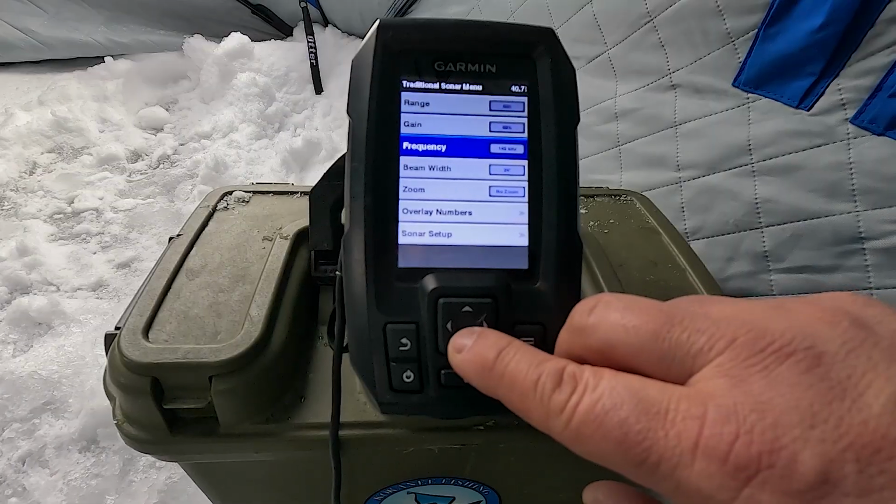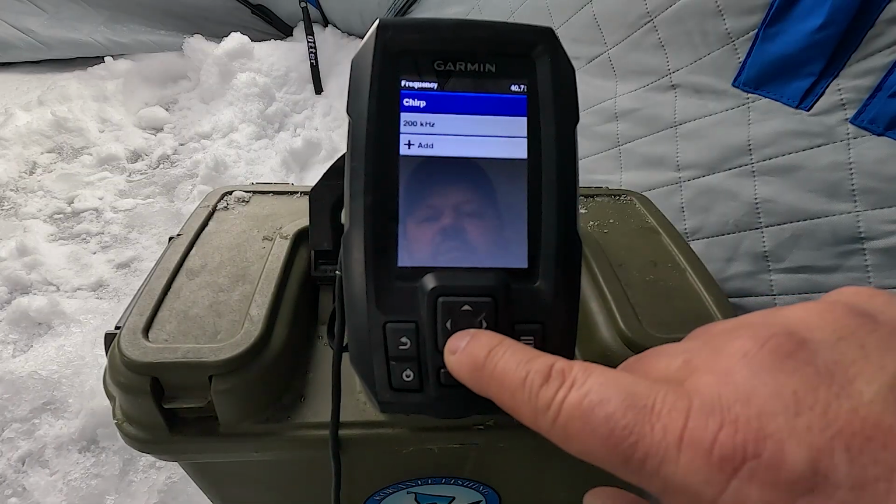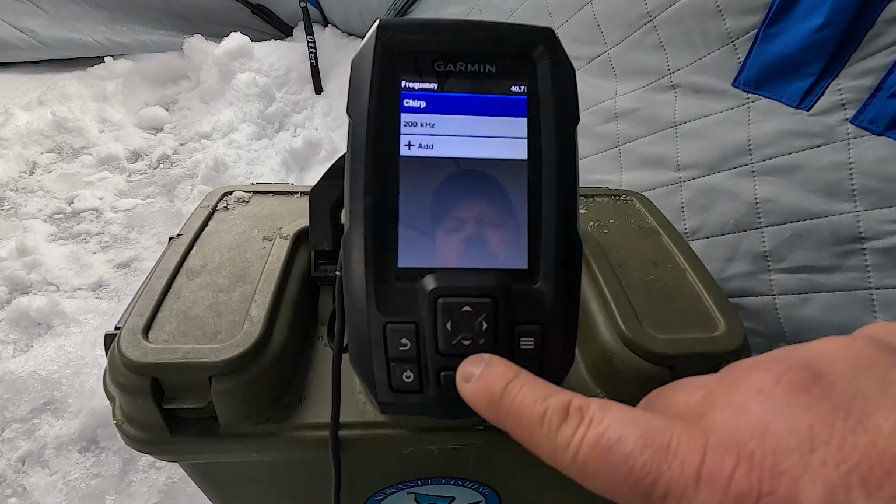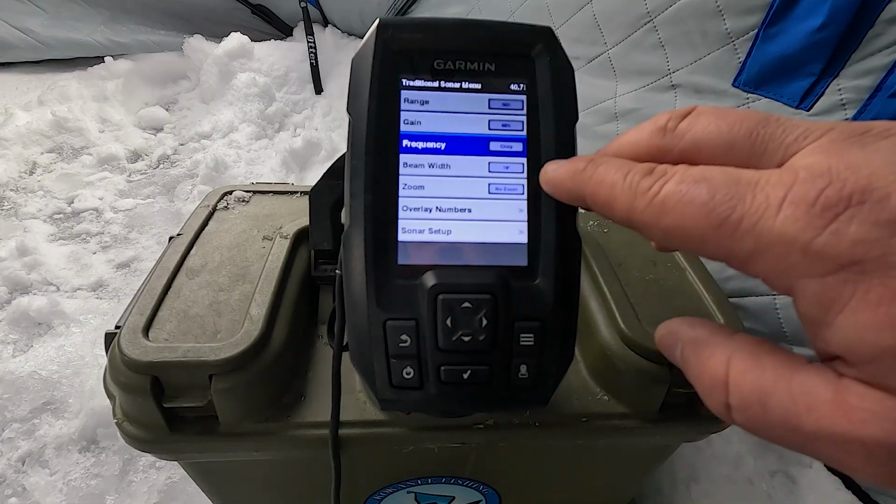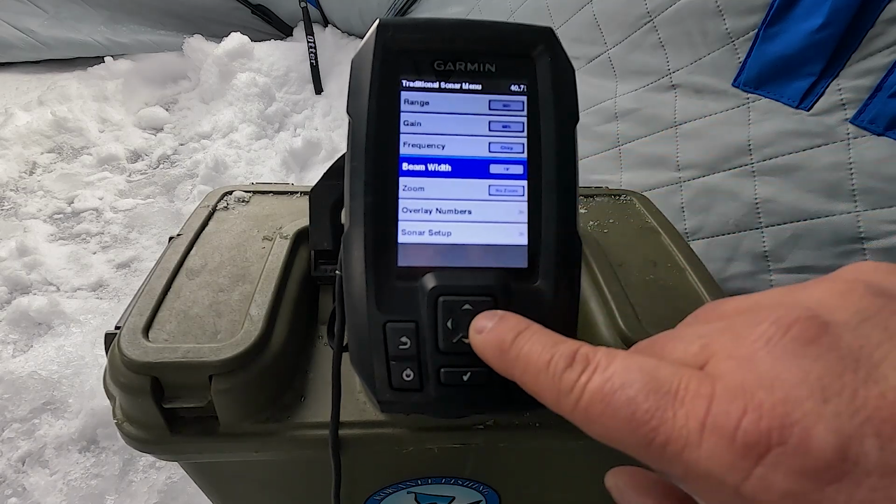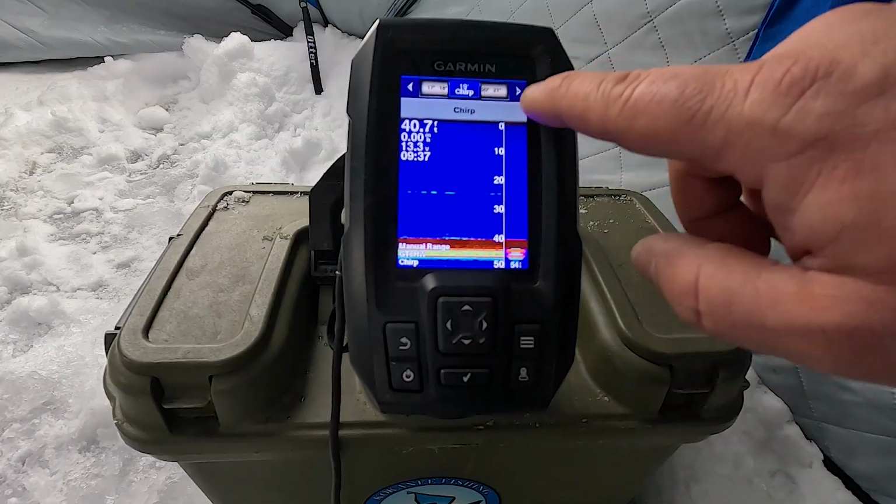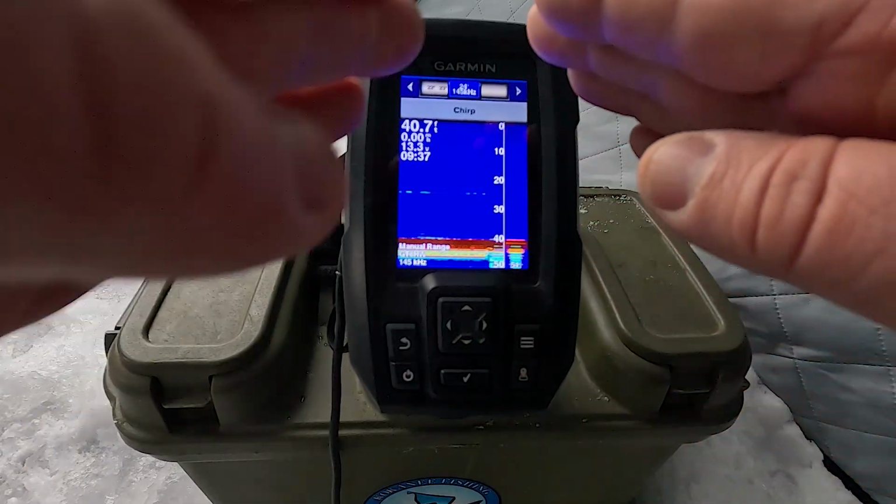The next option is frequency. When you select this, you can select chirp or 200 kilohertz. If you select chirp, that's great. It'll automatically adjust your beam width, and I play with beam width more than I do frequency. If I want to look out to the side, all I have to do is adjust my beam width wider, and I have a wider cone.